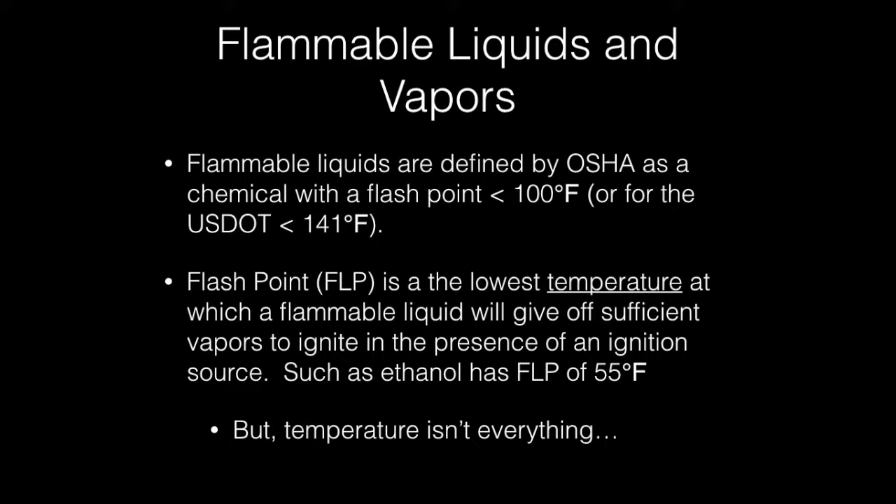the U.S. Department of Transportation, chemicals with a flash point less than 141 degrees Fahrenheit. The definition of flash point is the lowest temperature at which a flammable liquid will give off sufficient vapors to ignite in the presence of an ignition source, such as ethanol has a flash point of 55 degrees Fahrenheit. But you've got to keep in mind that temperature is not everything.